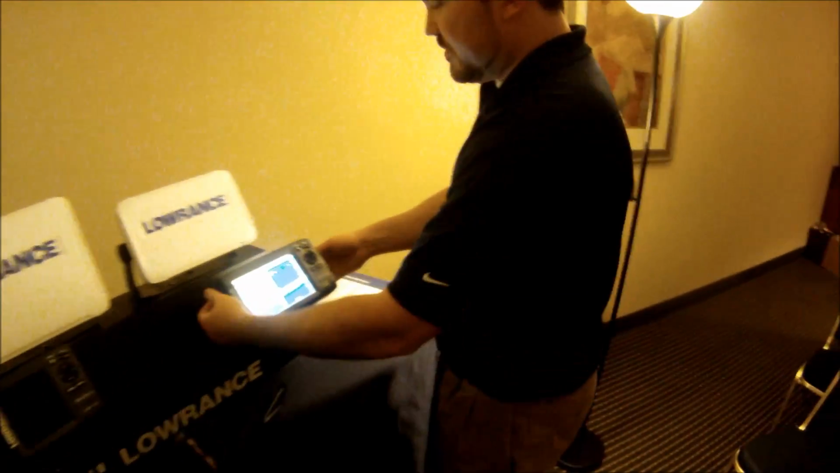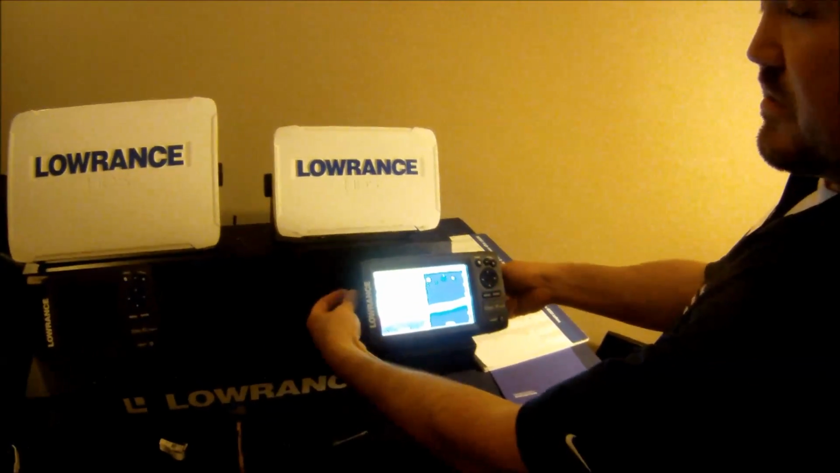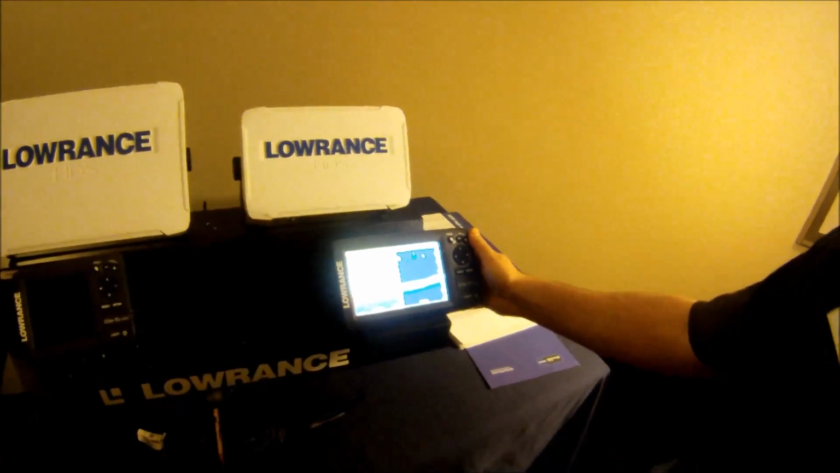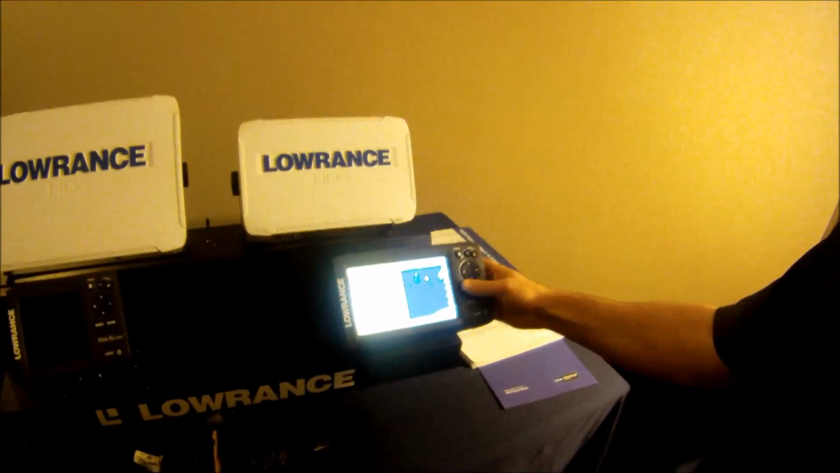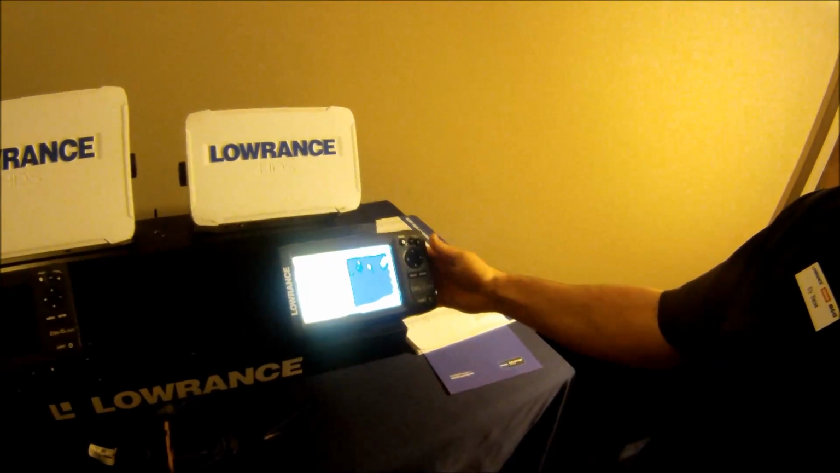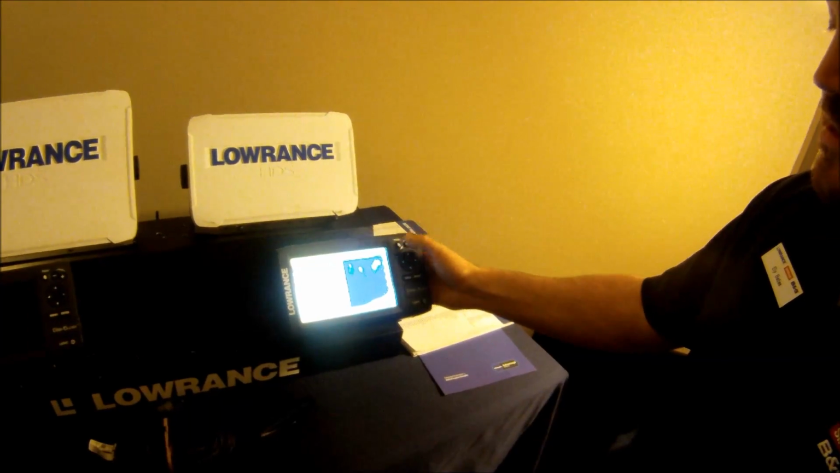Let's talk about this interface a little bit. This is the same one-hand interface that you'd see in another Elite 4 or Mark Elite 4 or 5-inch unit. So it's designed to be held like this and interface with one thumb. Everything is within thumb distance, so all the controls are at thumb control.